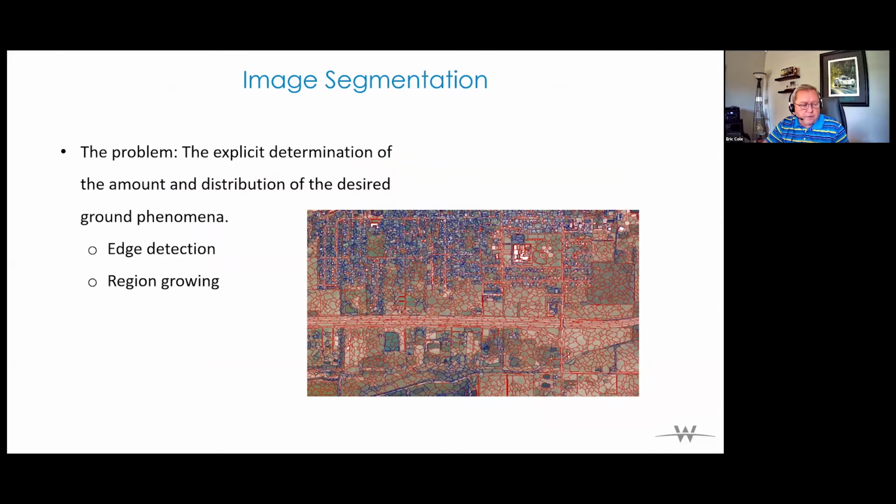So for image segmentation, what you can see here in this image is the region-based approach utilizing region growing techniques applied to a single pixel in order to define an area of similar spectral or textural pixels. In other words, to simplify that, the process identifies a pixel within an image and then finds the like pixels around that and continues to grow those pixels into segments.